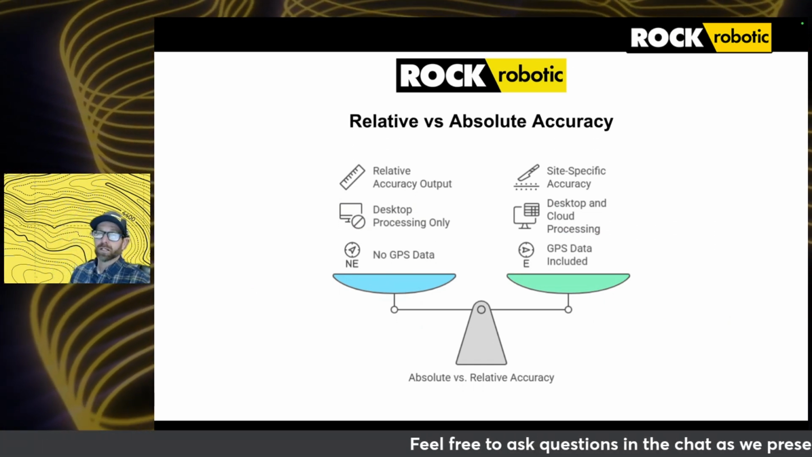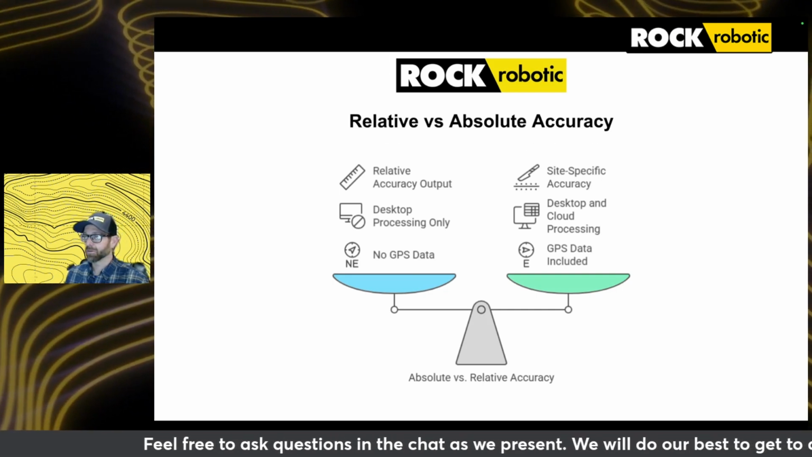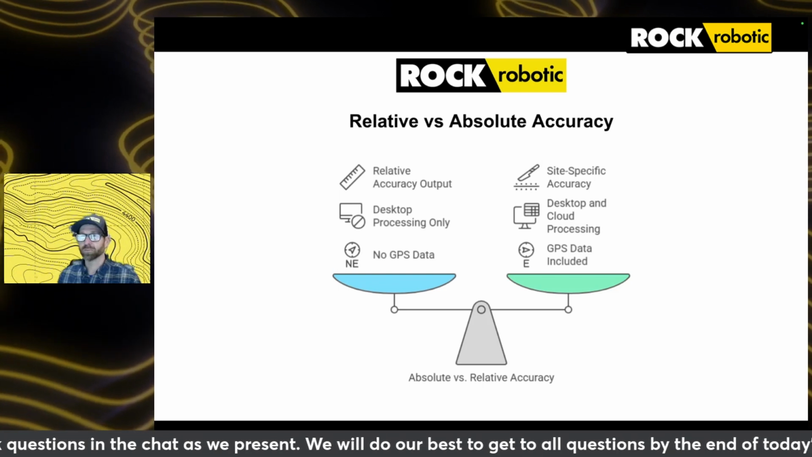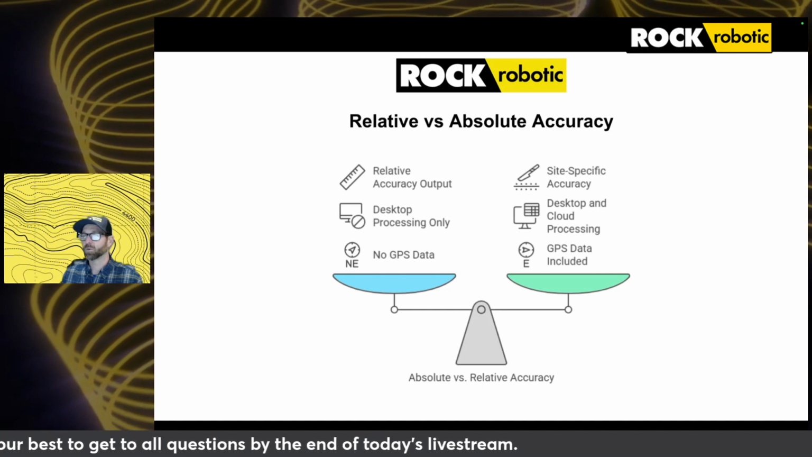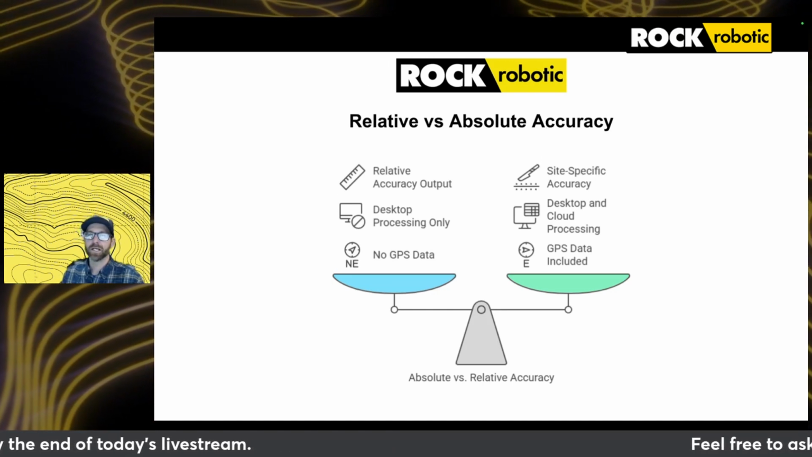So let's talk about this important topic when we're doing SLAM-based LiDAR dataset, relative versus absolute accuracy. And understanding the difference between these two concepts is crucial in determining how precise and geo-referenced your dataset will be. So we're going to start with relative accuracy.